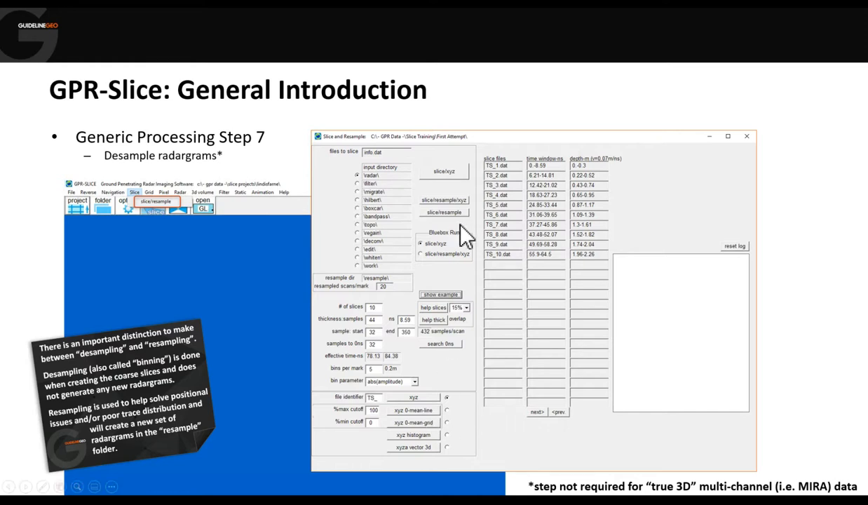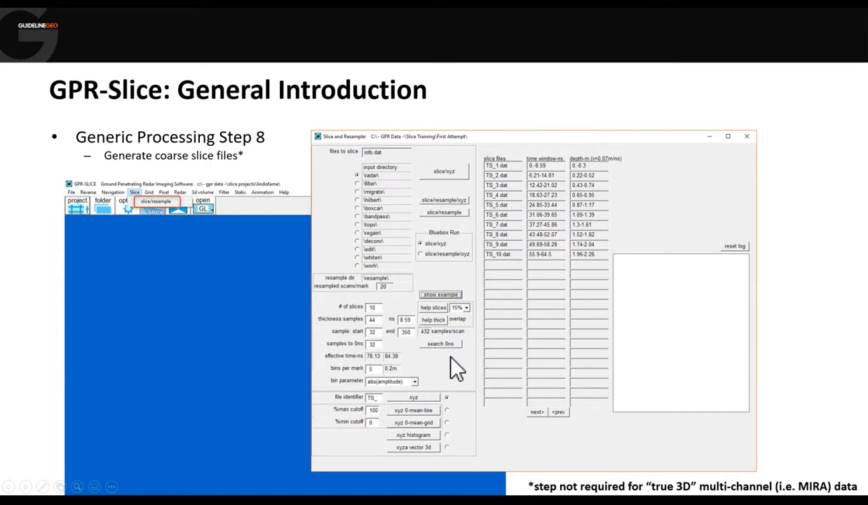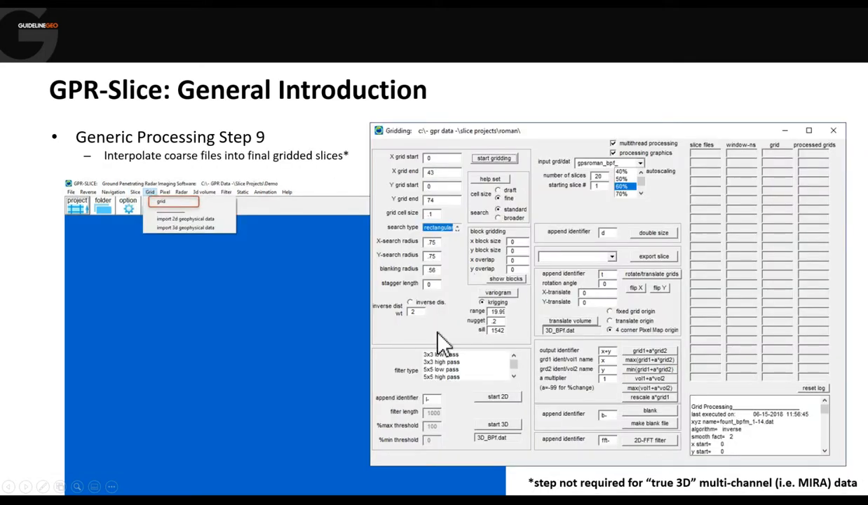So we do all that, we generate the coarse slices, then we take it to the next stage, which is the grid menu, and we interpolate those coarse slices back into something a bit smoother, which will be our final output. And in here, it's primarily this top left section that's doing the interpolation. So we're defining how much of the data we want to generate the slice from, either all of it or a subset, the final output cell size, and then how big a search radius we're going to be using to generate that interpolated slice. So these settings are no different from interpolation in any other kind of software.